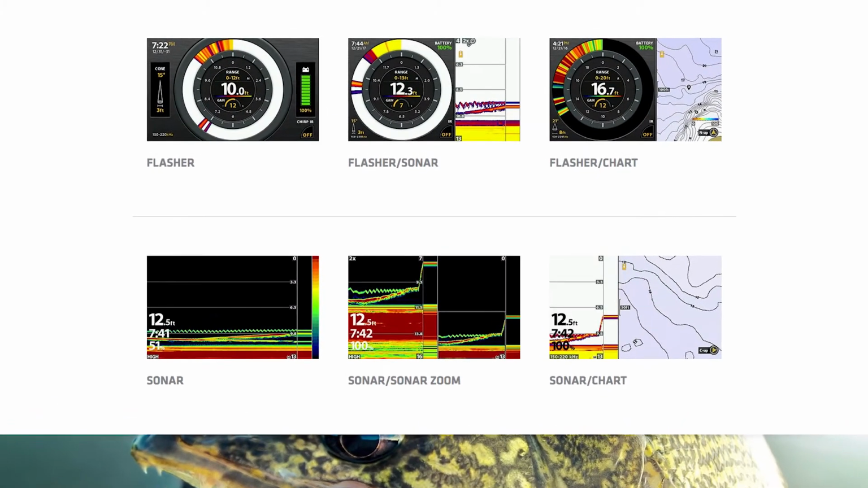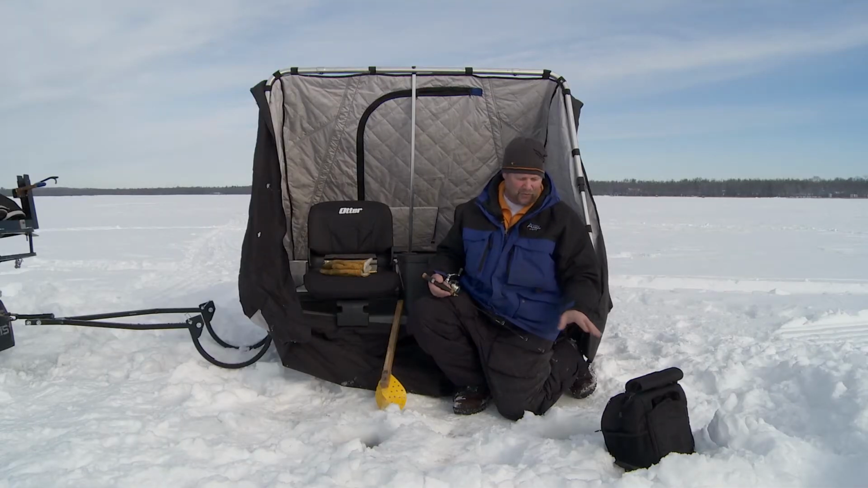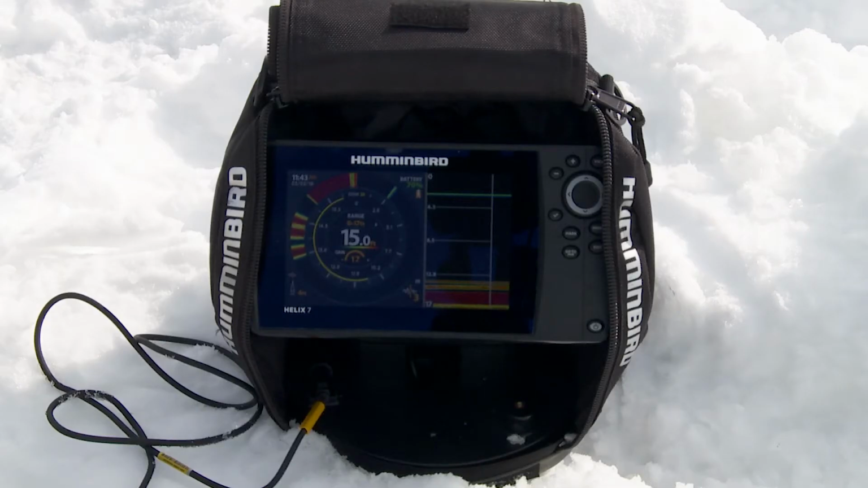And I want to tell you about my favorite though. My favorite screen on the ice is the one I'm using here today. On one side, I've got a flasher unit. So for you guys who have gotten used to running traditional flasher units over the years, you've got it. But on the other side, I've got 2D, just like I have in my boat.